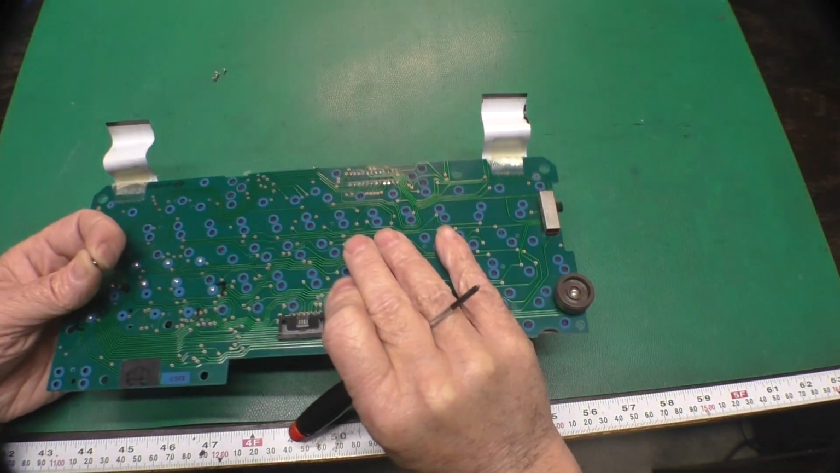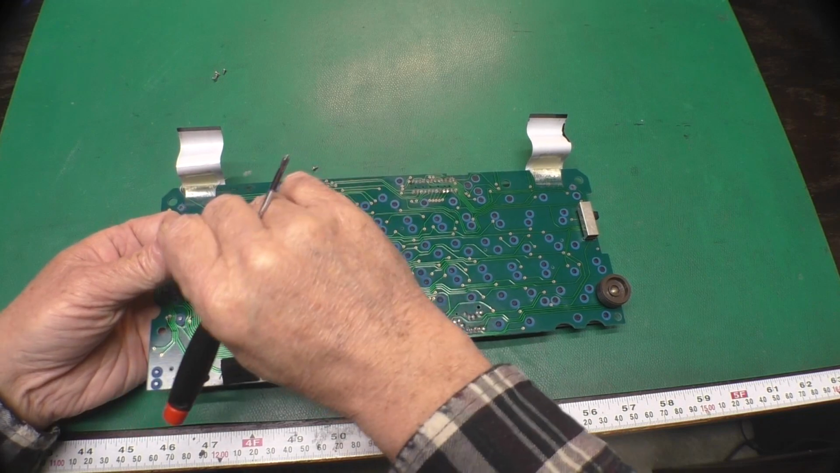Oh, that must have been on my screwdriver. Anyhow, I'm rambling.